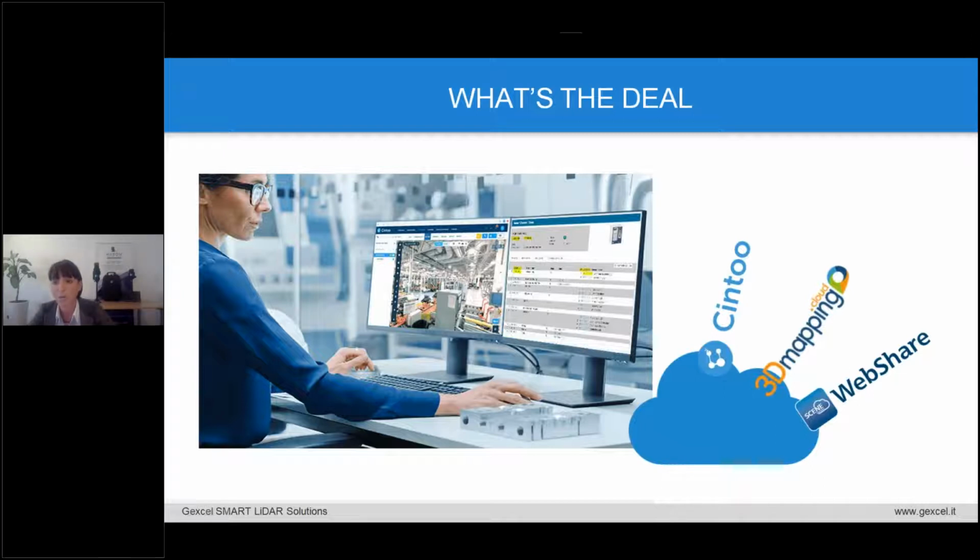These platforms are very user-friendly and no particular technical skill is required. The data can be easily and quickly shared, both in the office network and outside, but which is the main innovation of this approach?